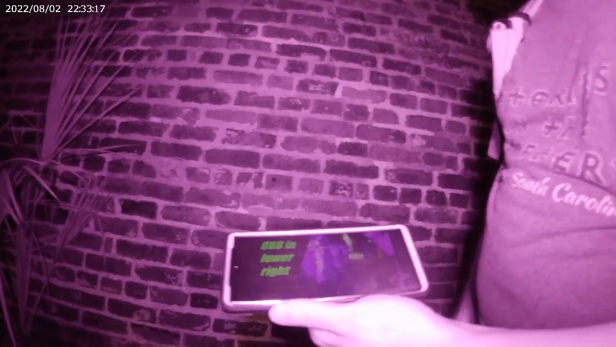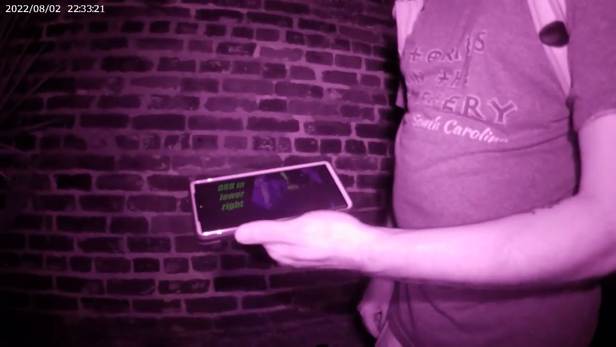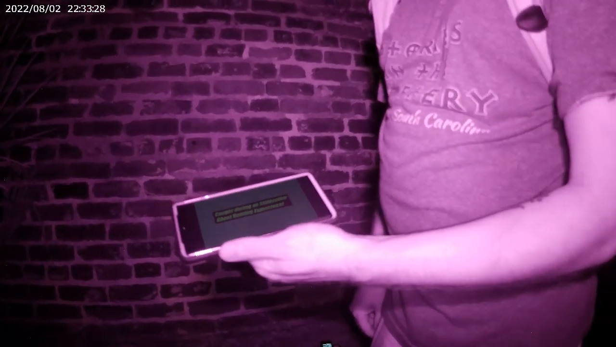Now this one is going to be right down here in the corner. The camera also stays pretty still. It's very quick and small. That's Lodge Alley. You should recognize that place. Did you see it go by? The little tiny speck? That's not a bug. If it was a bug, it would have stayed lit.